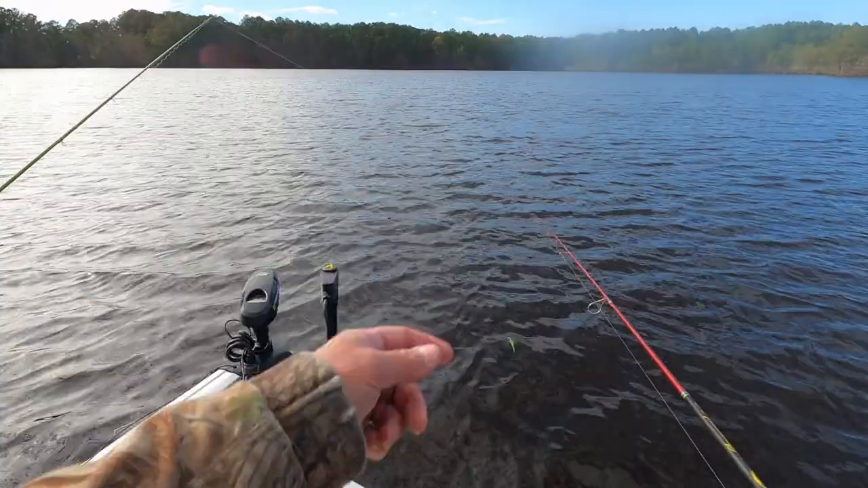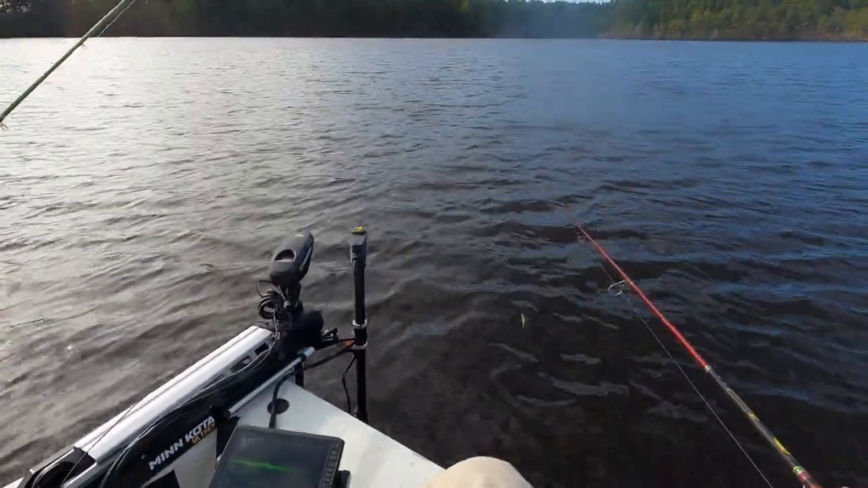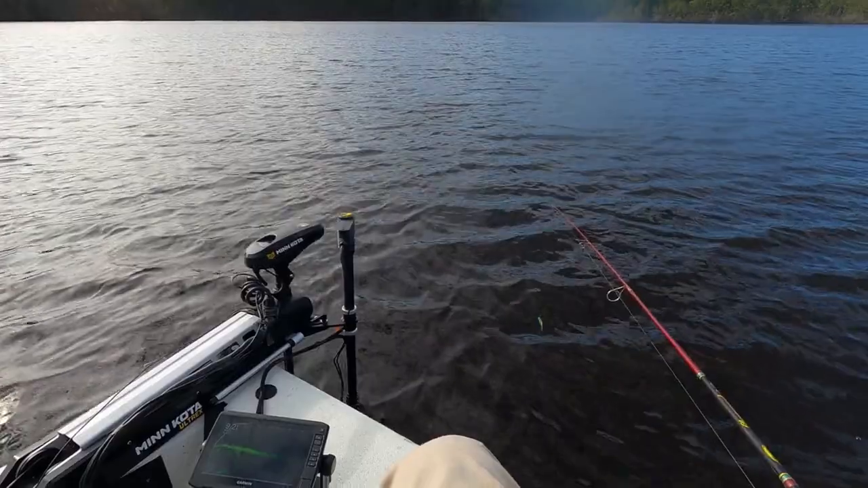What? You threw way over there. How am I supposed to throw? There's some fish over there. That's called a bill ass block right there.